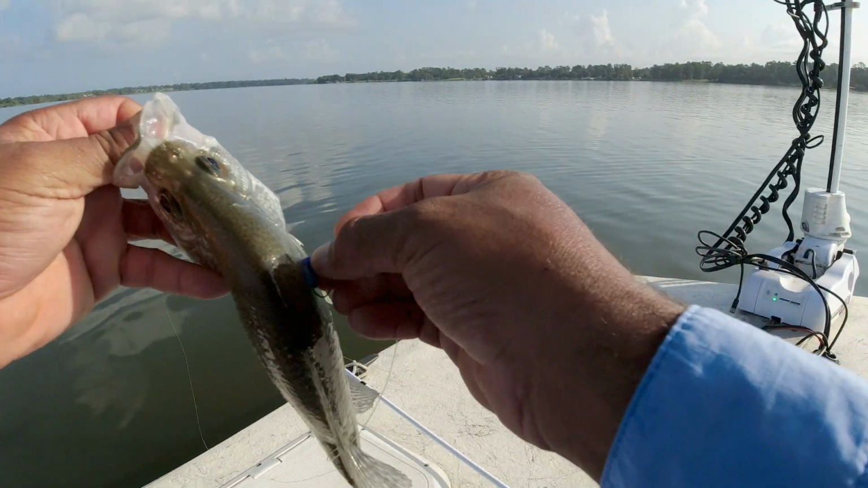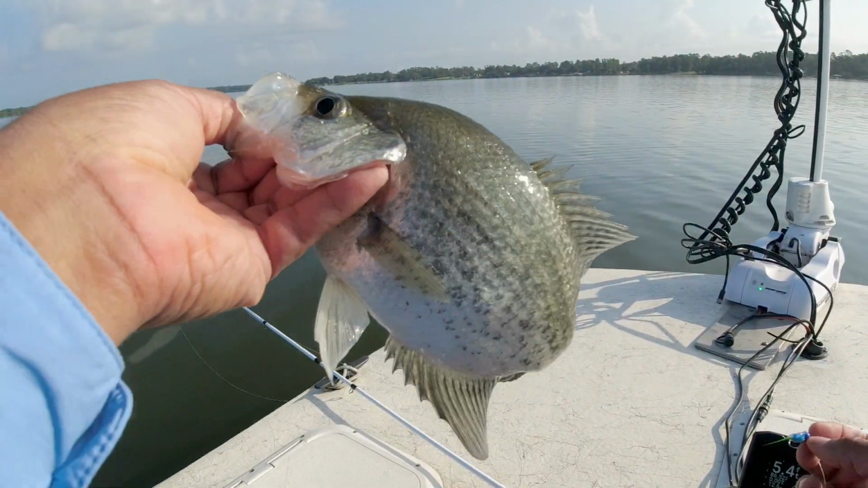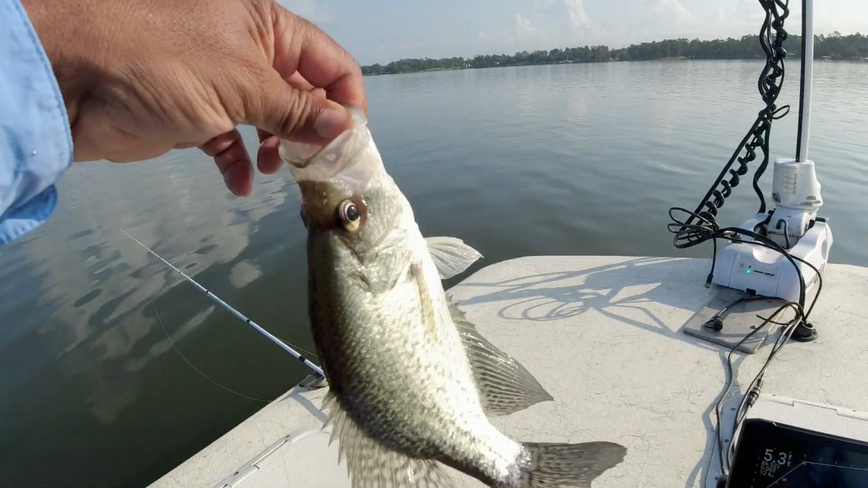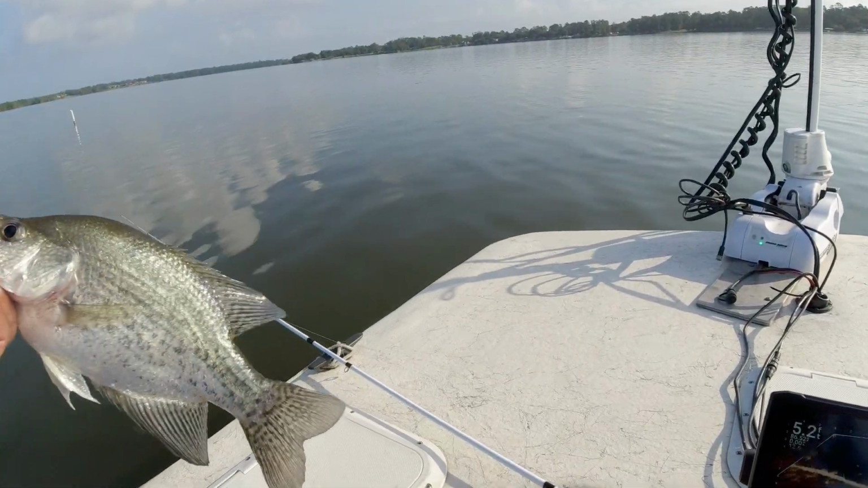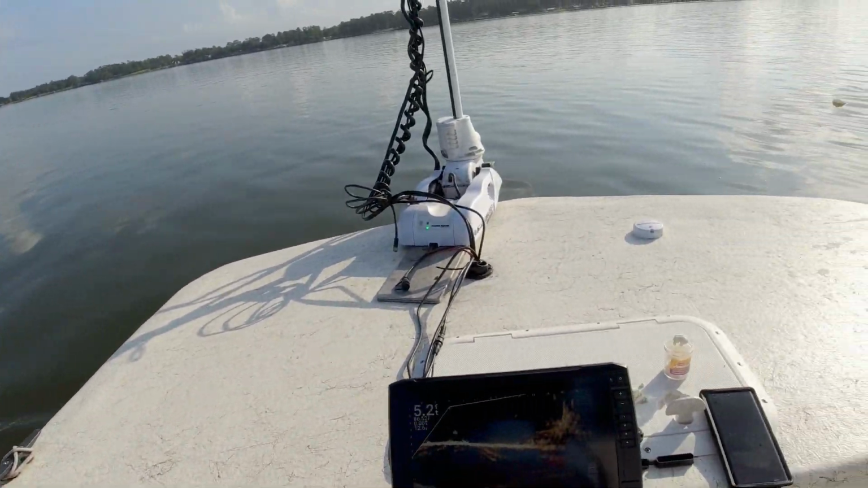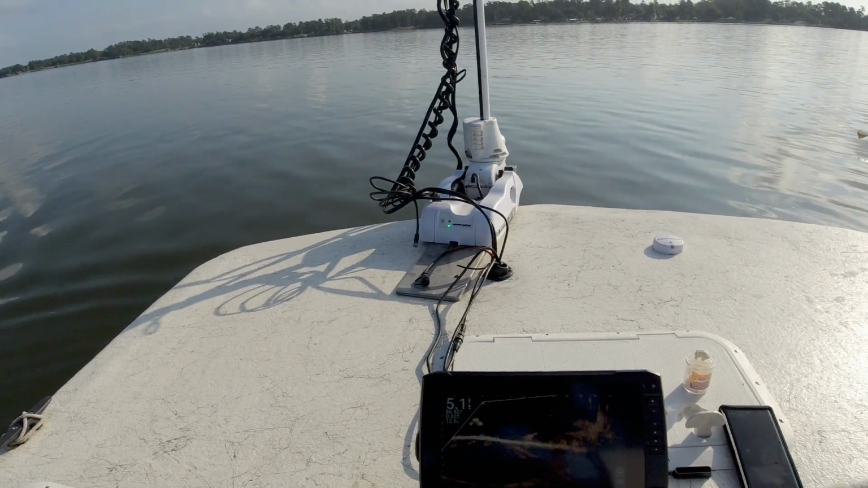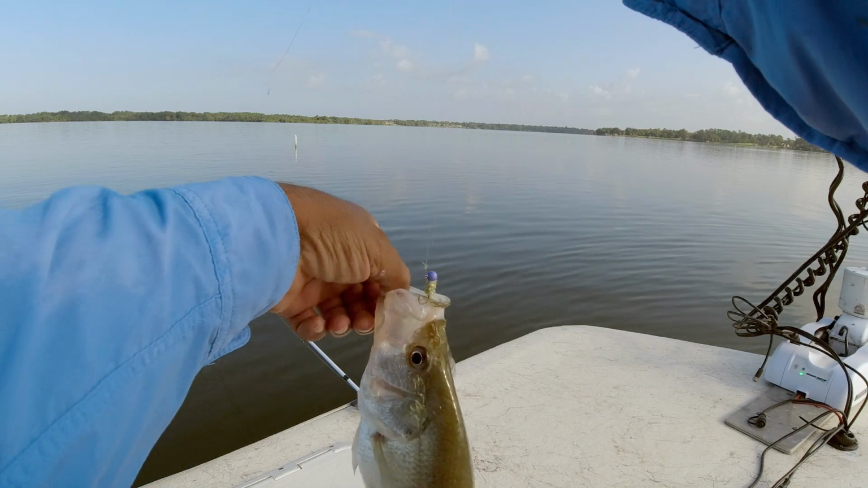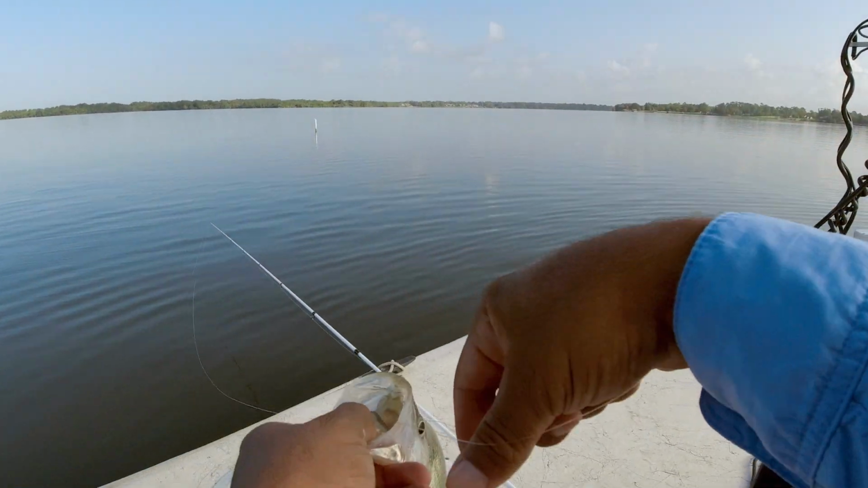Black crappie. Thought I'd flash in and let you guys check that one out. Those of you that are in the Houston area, look me up. I'm telling you, these fish are out here and feeding. Y'all come see me. Oh yeah, buddy. Look at that nice fish.